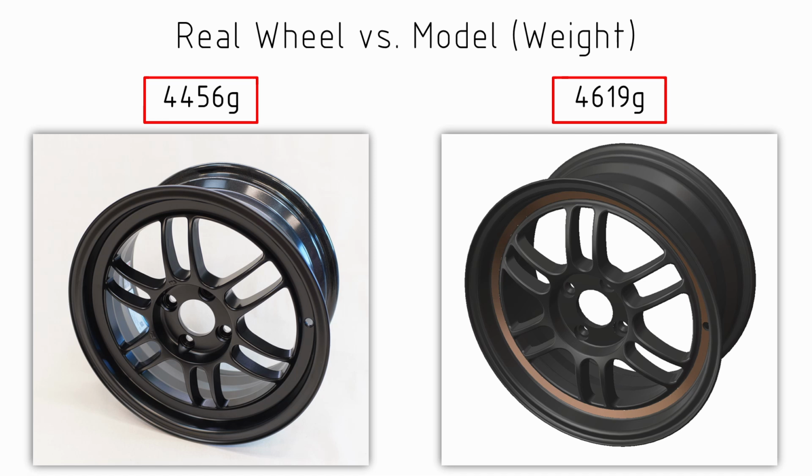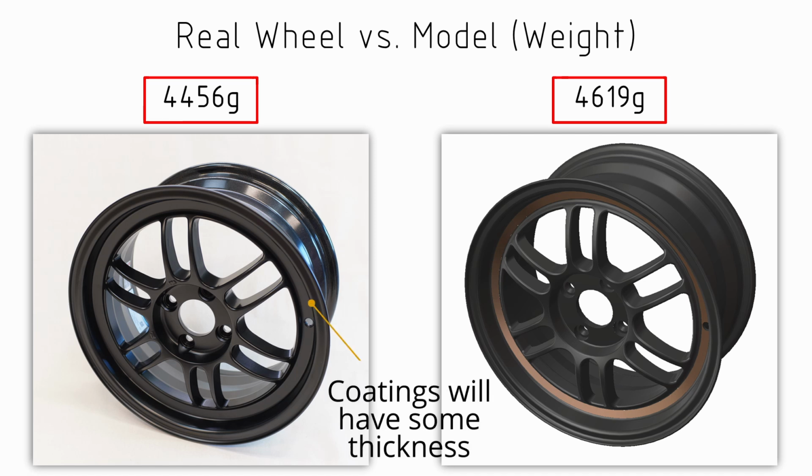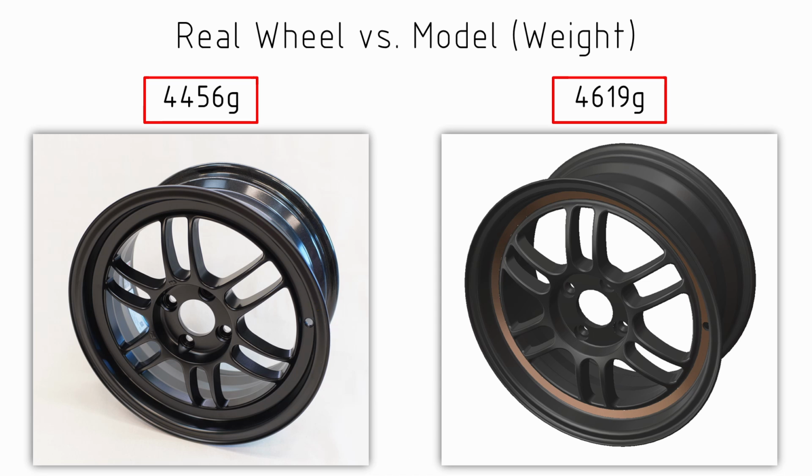So when we are doing the measurement and the scan of the wheel, we're actually scanning the outside dimensions of the finish, and that finish will have some thickness. Whereas in the model, I've assumed that that model is all just one density, and that's the density of aluminium, which is denser than whatever coating might be applied. So there will be some overestimate of the model weight.